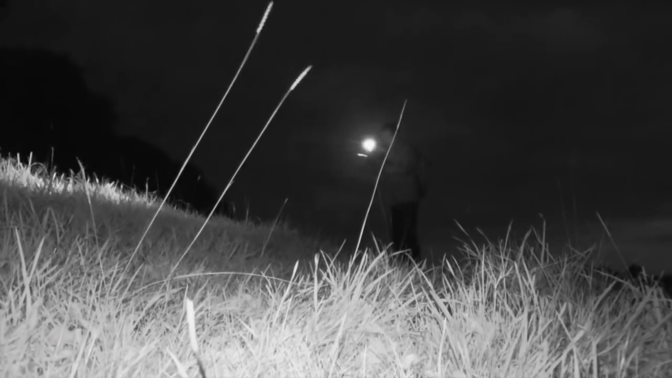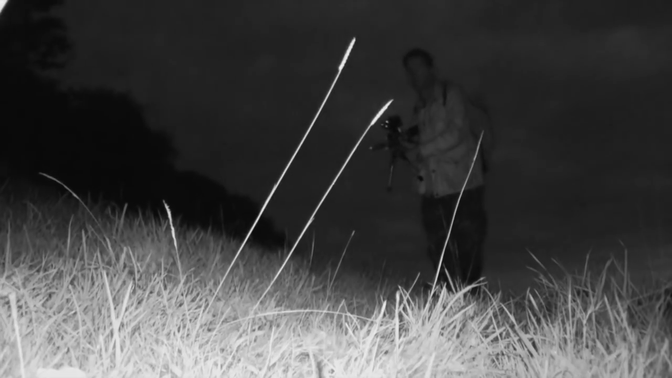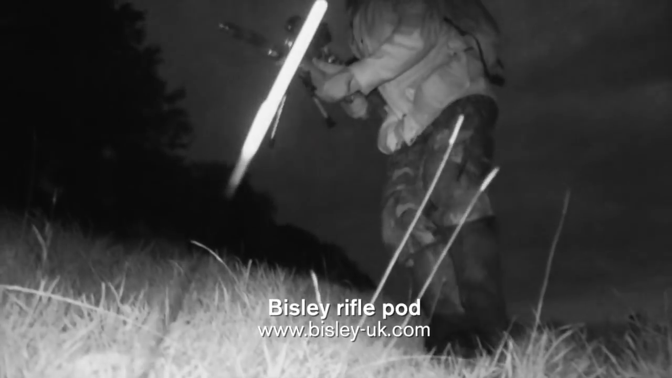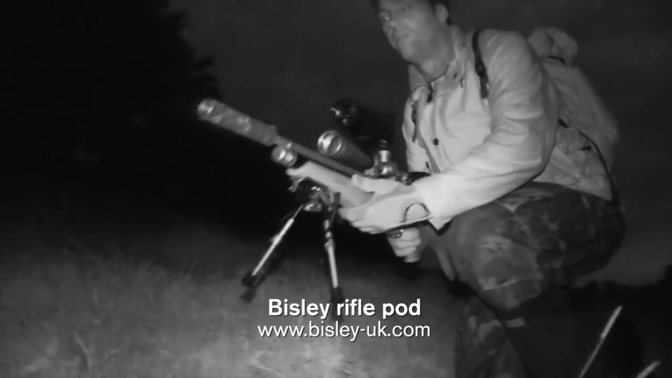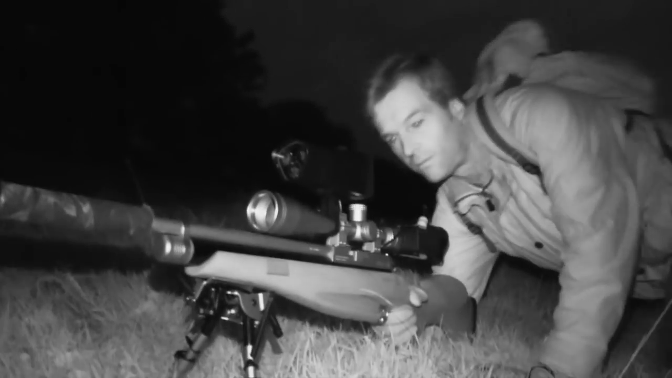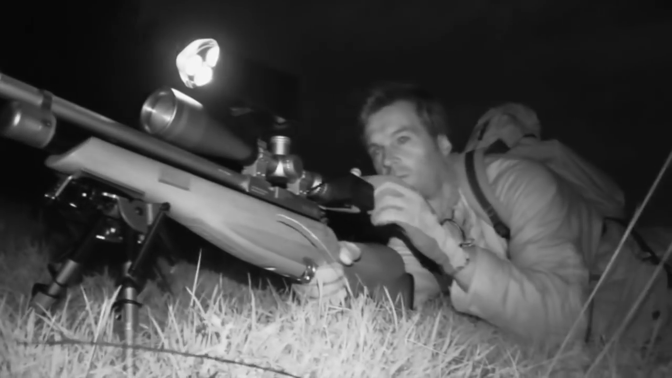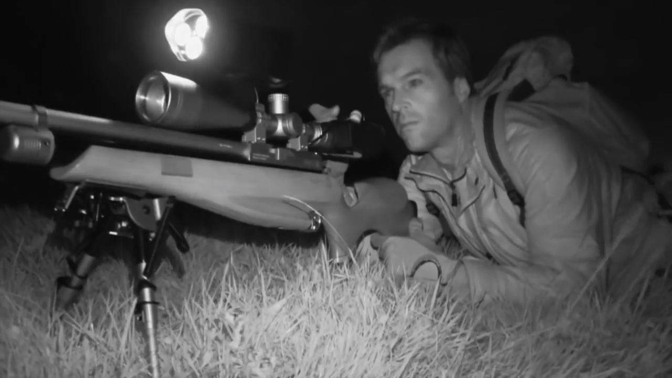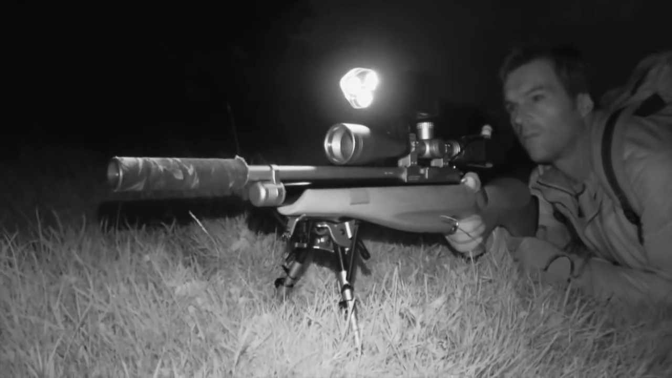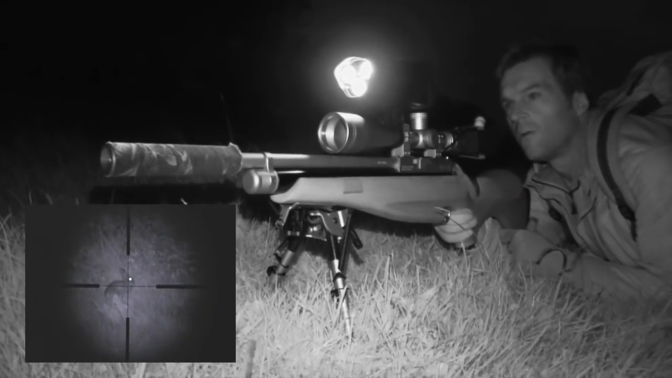Another scan reveals another rabbit out in the field ahead. Again, I decide to creep in a few steps closer to close down the range before settling down for the shot. The rabbit holds its position, and I soon have it in my crosshairs on the screen of the Nite Site.